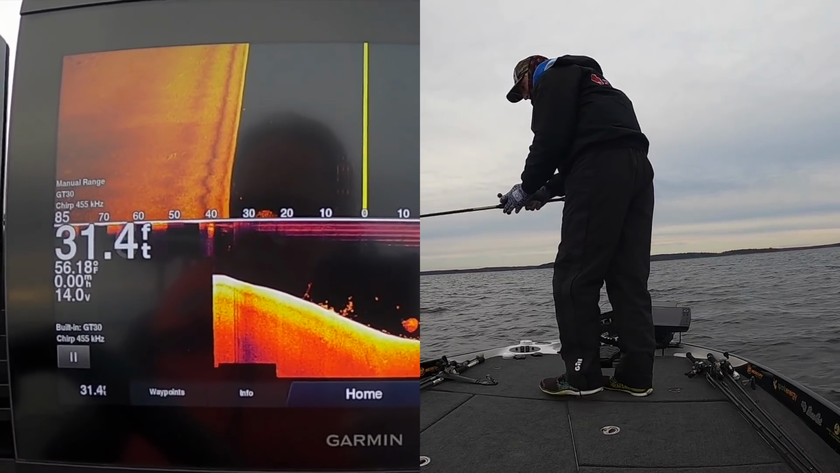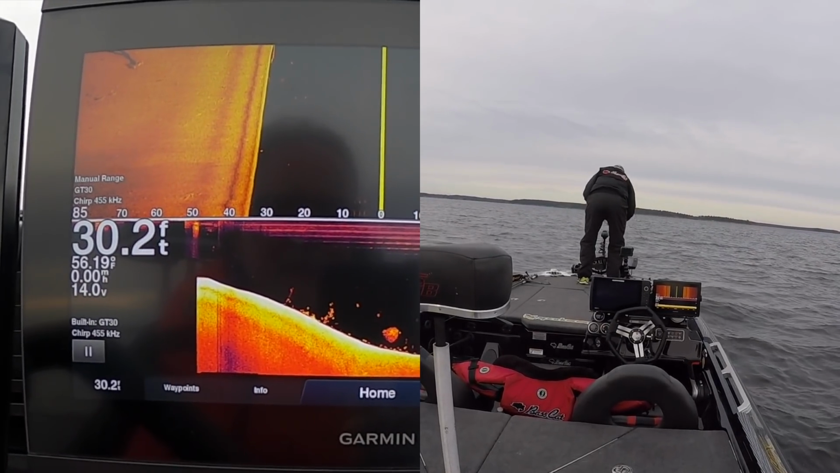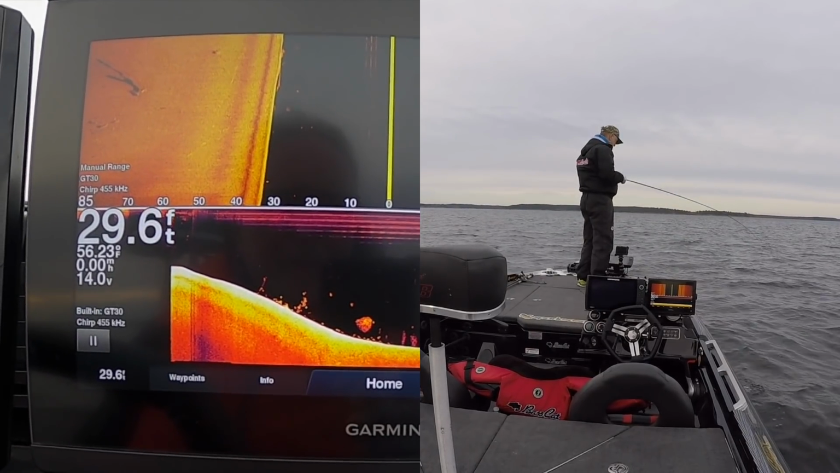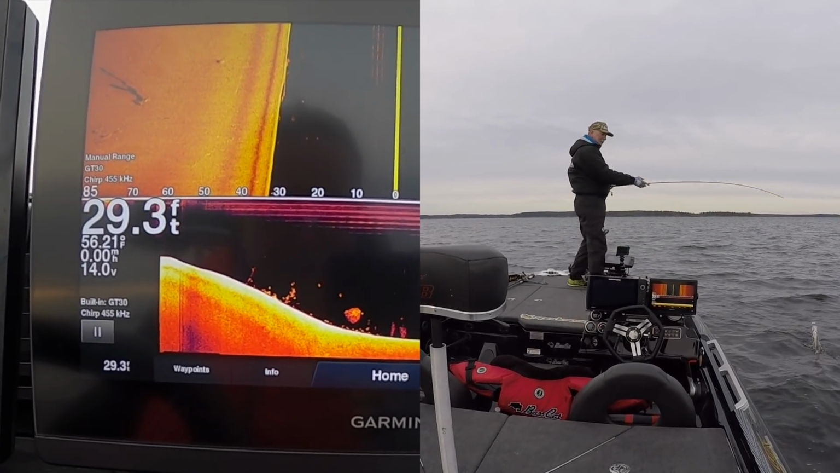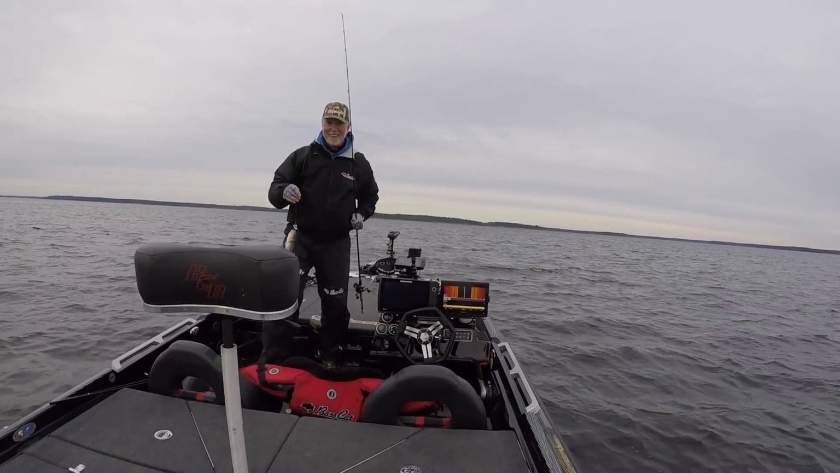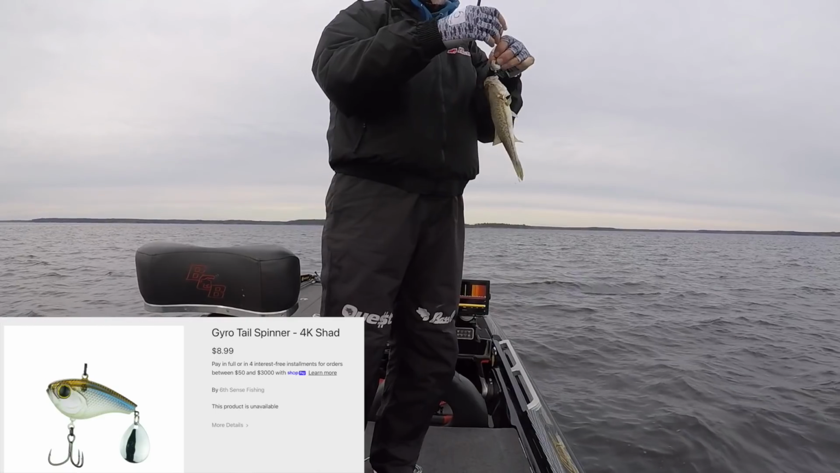I had him on. Dang it. I can see him down there. That's that new 6-cent tail spinner.